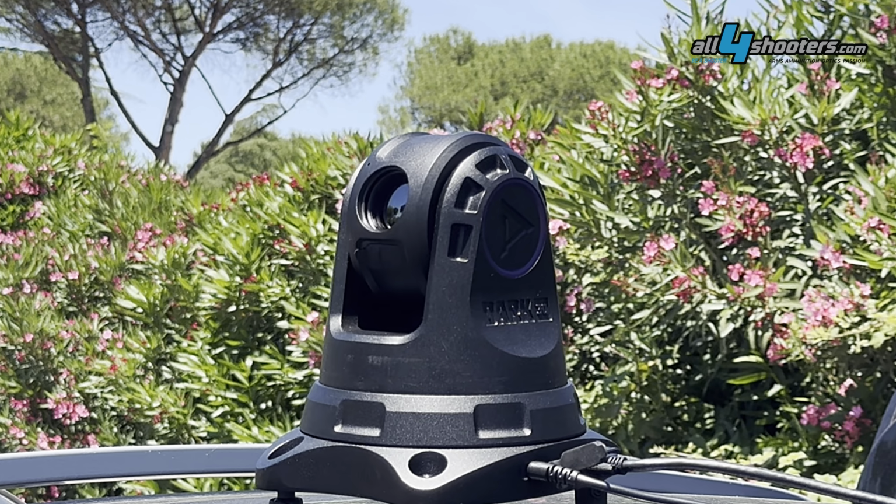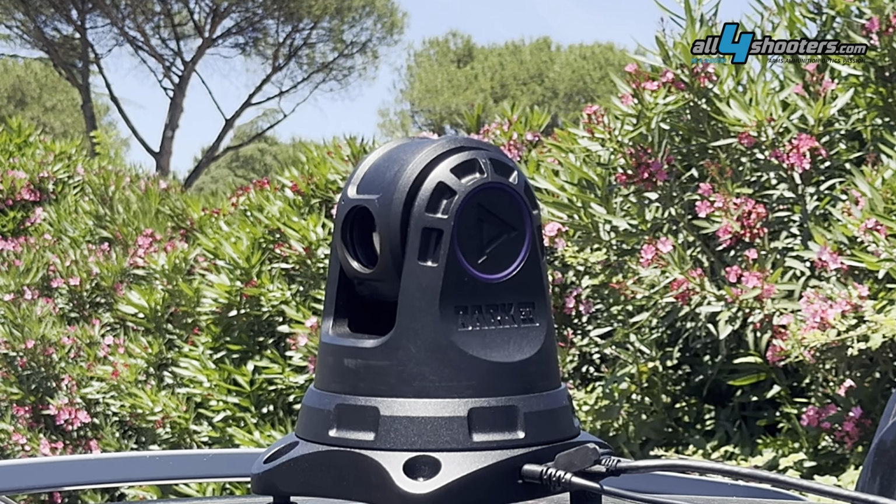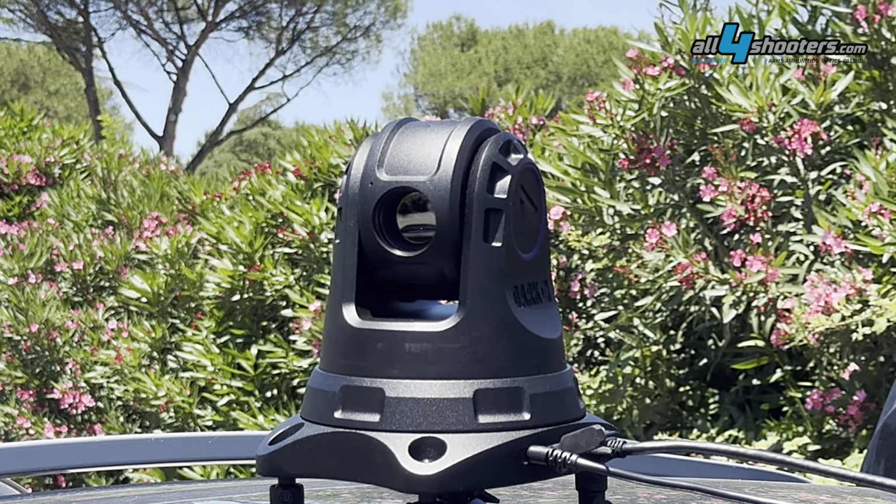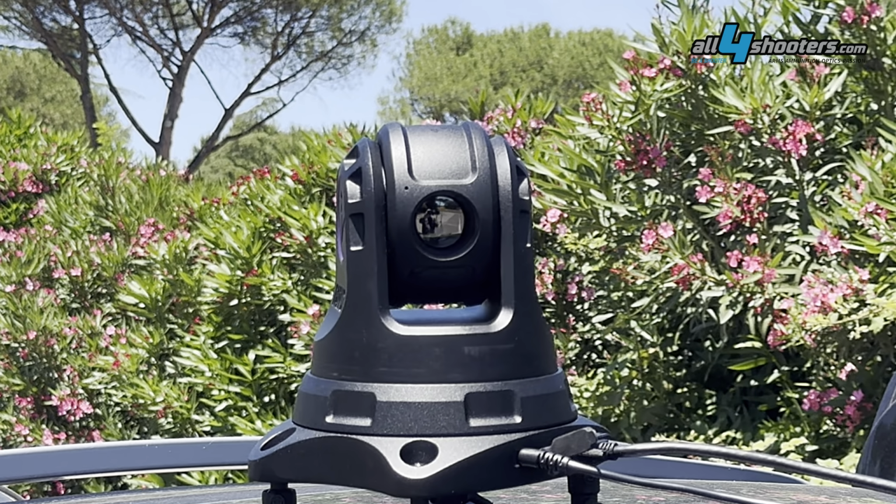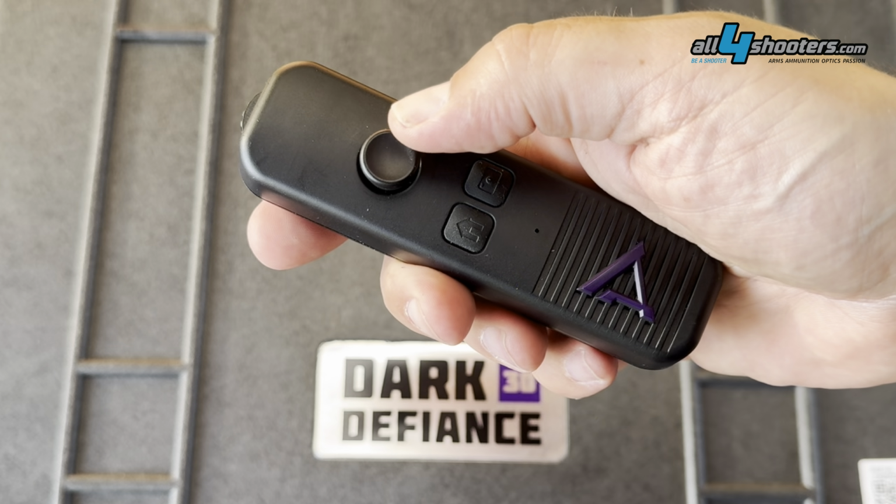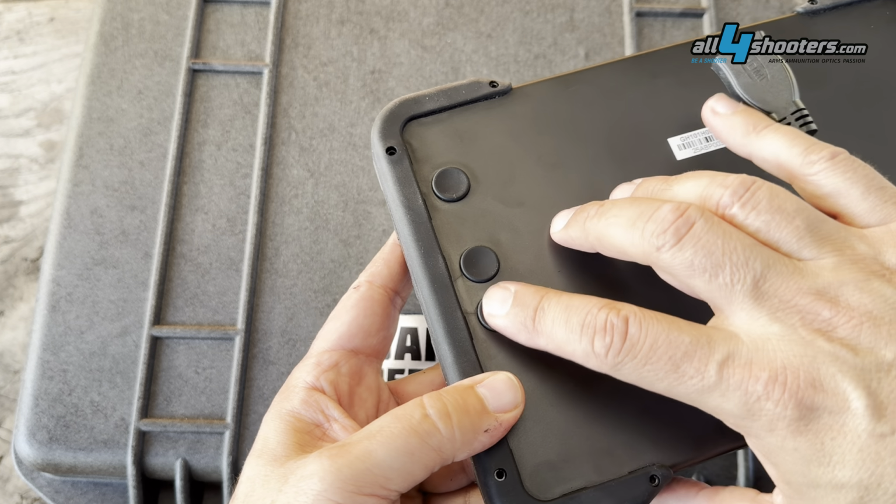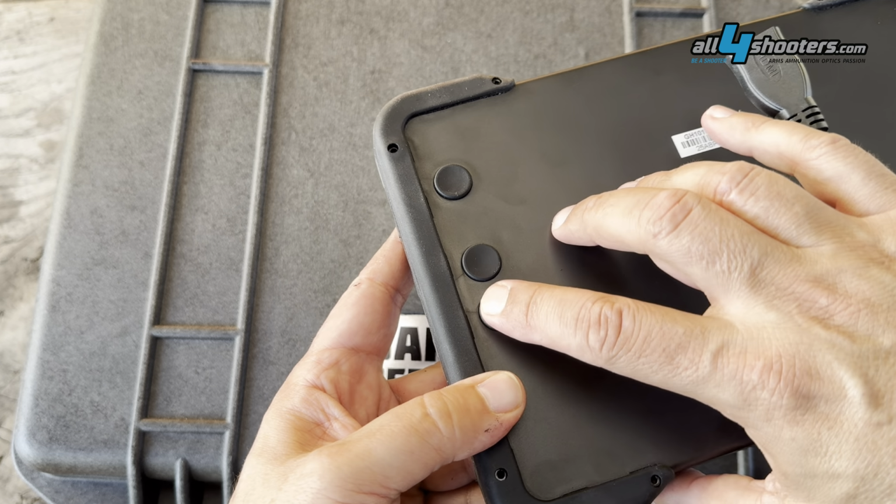The PTZ movements of the head are 360 continuous span, straight downward to 45 above a horizontal tilt, and a 1:8 digital zoom. The remote features a joystick for pan and tilt and a wheel for zoom control. It also controls recording and color palettes, while a home button allows for menu configurations and other functions. The monitor only offers on, off, and brightness controls in hardware and has no touch screen.